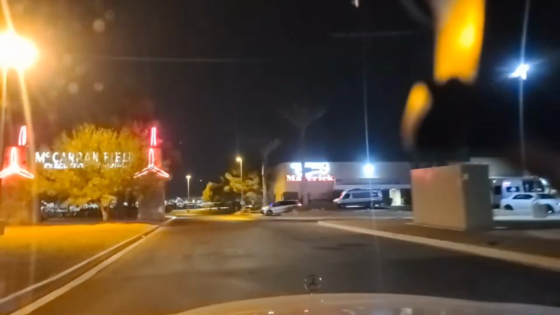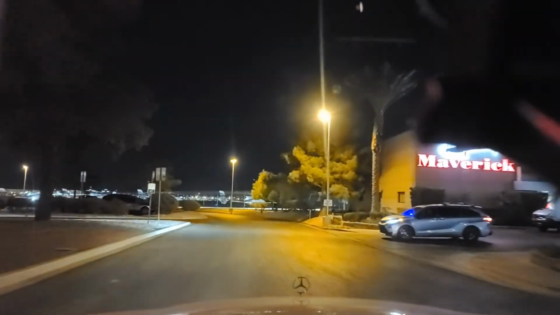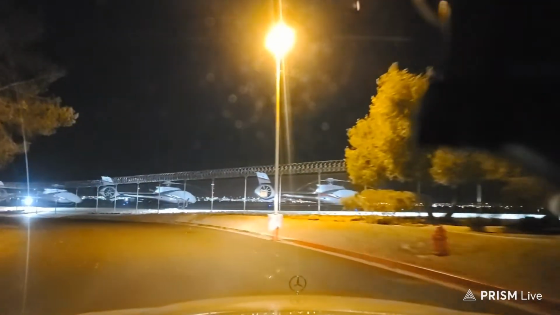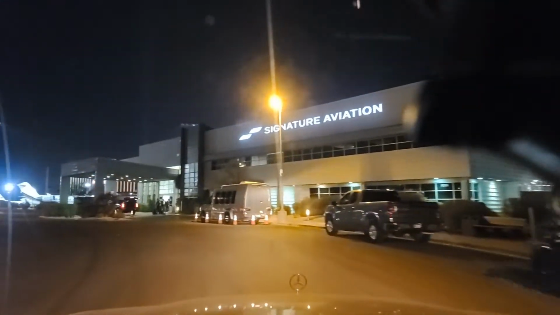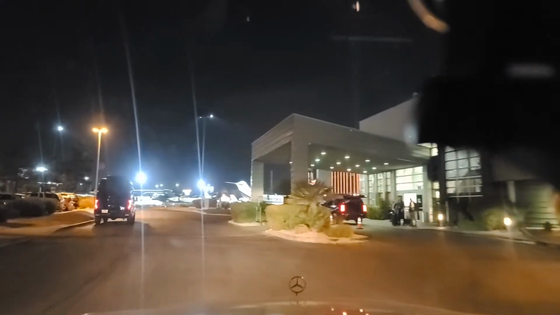Forgot about them. So I wanted to point this out real quick. So this is McCarran Executive Terminal. You come in here and you're rich, you can fly your private jet right in here, and then you just jump in your car or whatever and head right up the strip to your preferred destination. The plebes, the rest of us, the transponder's off. Oh, okay. We'll have to monitor that. Maybe tomorrow after the game I'll have to monitor that one and see if I'm correct about that. Signature Aviation. So yeah, this is the executive terminal here.